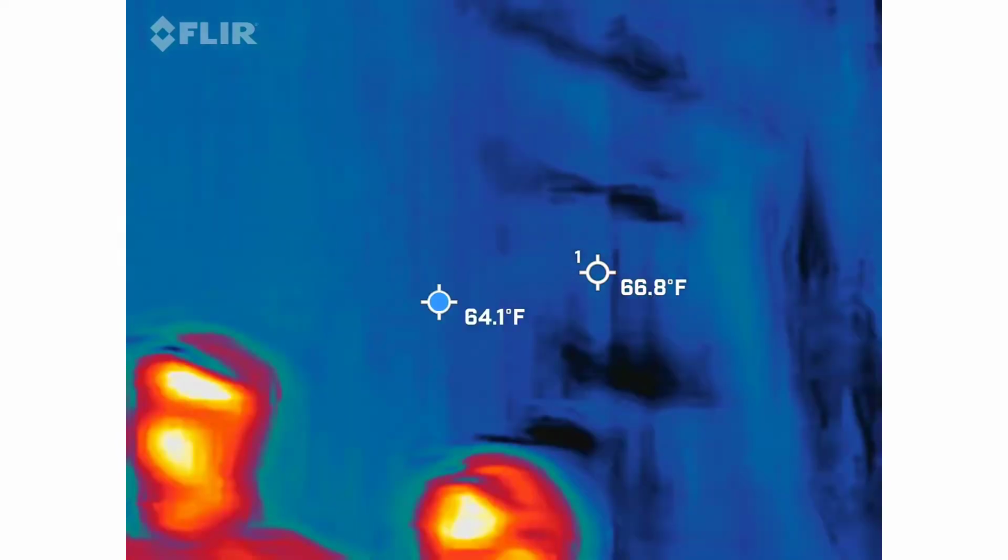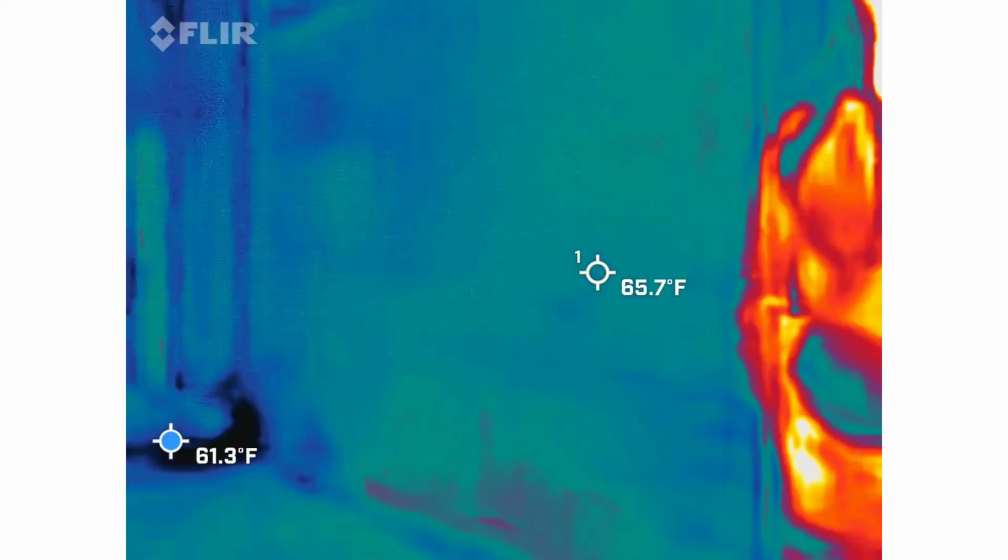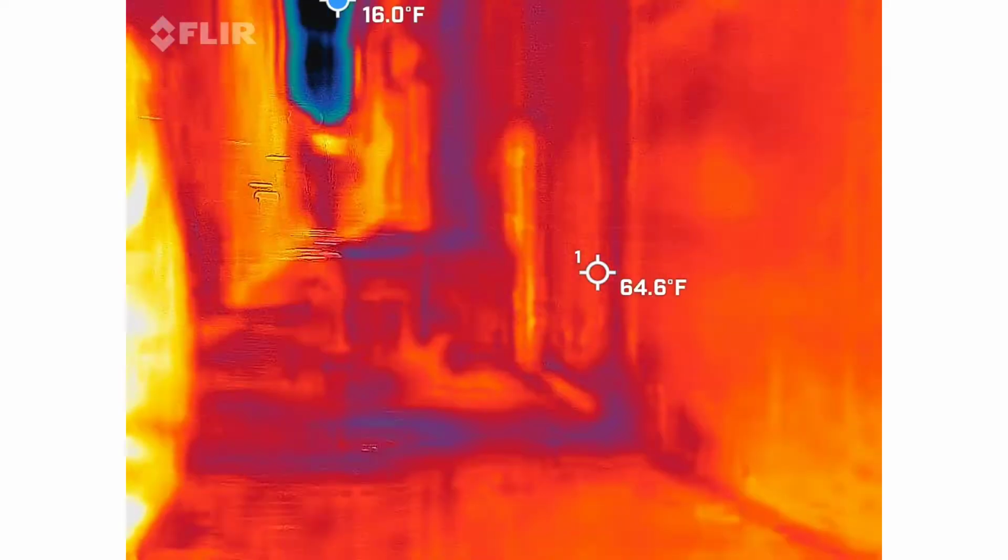But the next place is another alley. So when we exit, we're definitely going to stop our videos again because we're cutting through a neighborhood. We don't record houses the same way we don't record cars. So you're going to stop your video as we exit, and then we can start it back up again once we get into the alley.